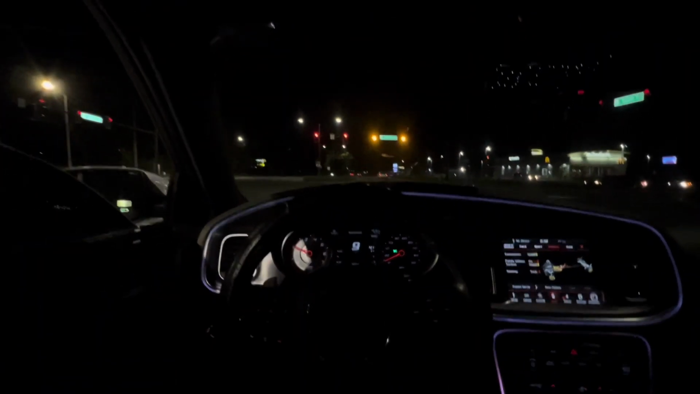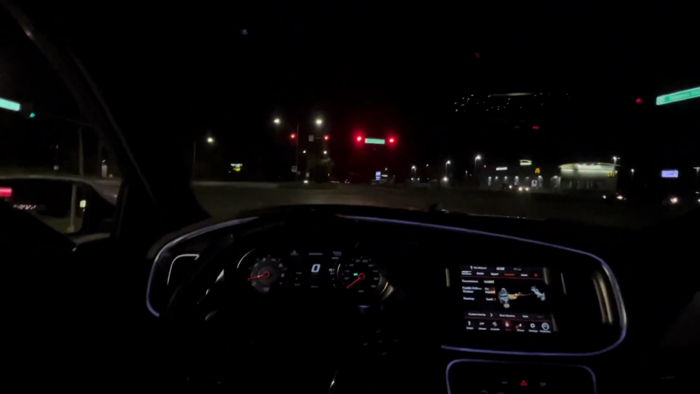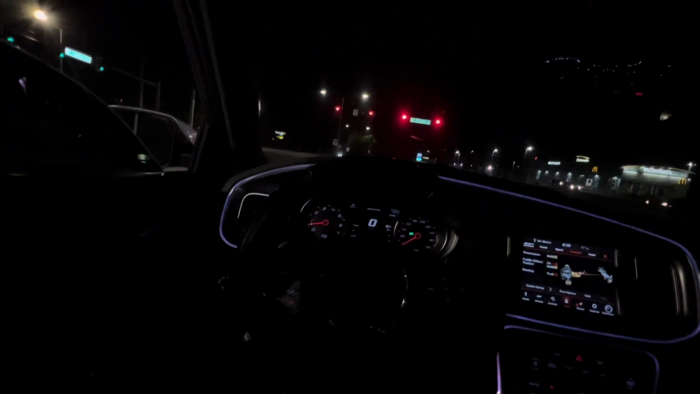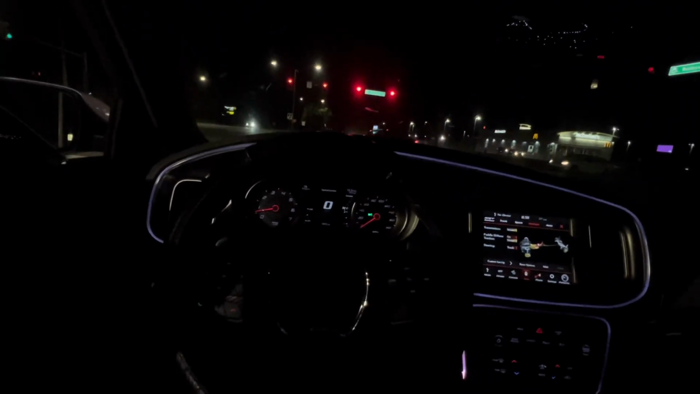I'm probably gonna end the video right here. I didn't want to make it too long. Just a quick little nighttime POV. I was up under the stars, driving in manual mode.